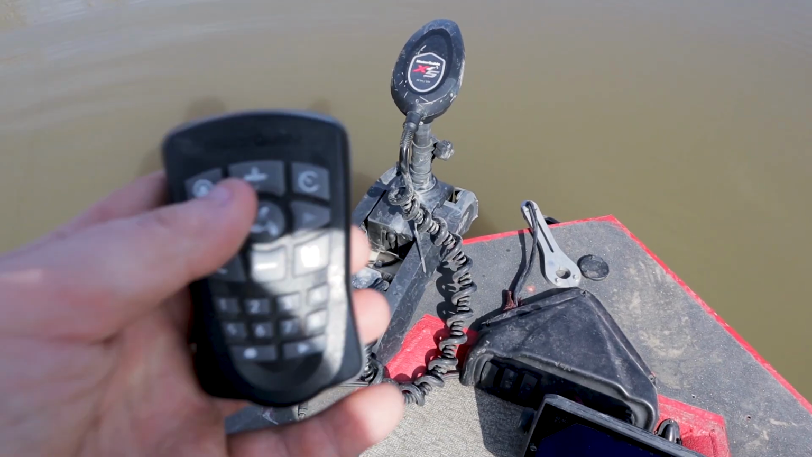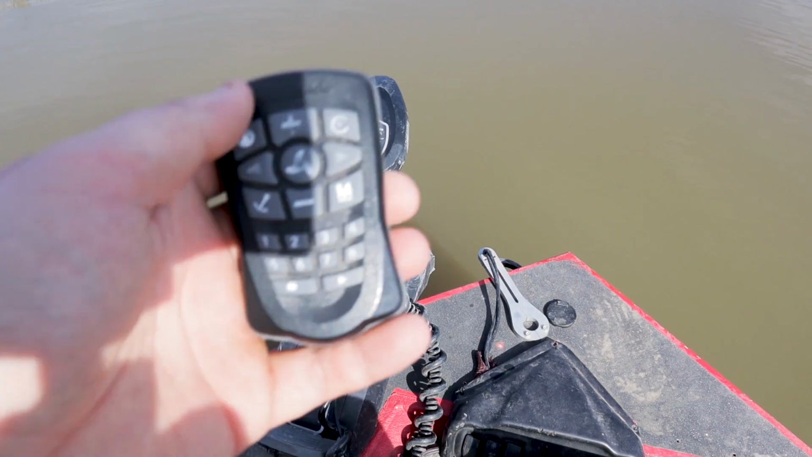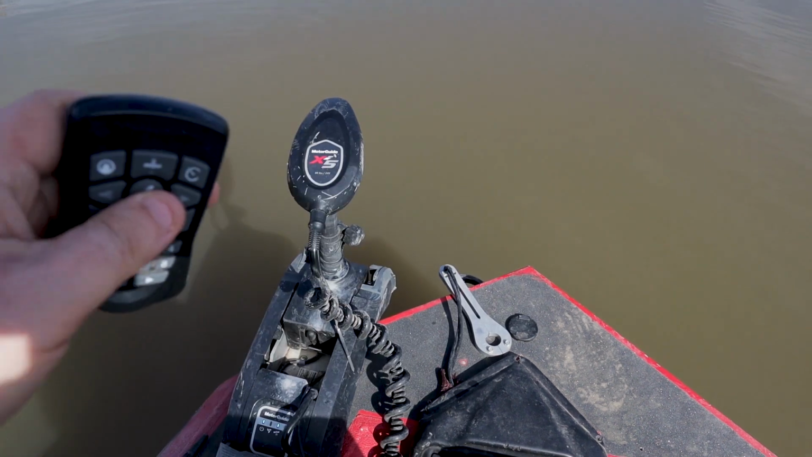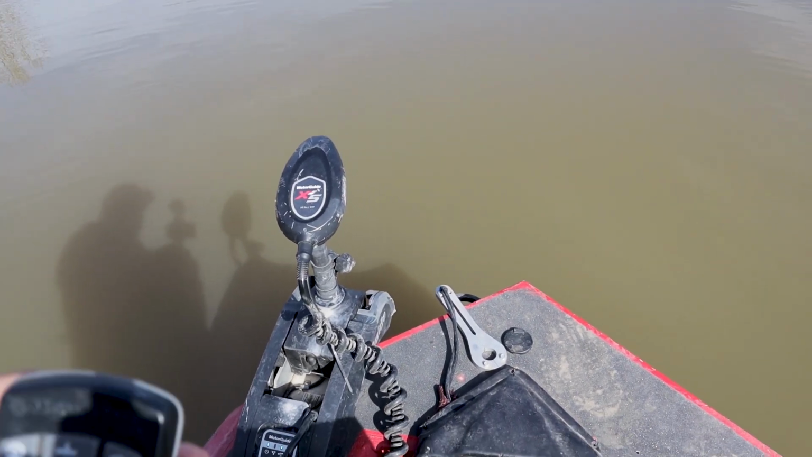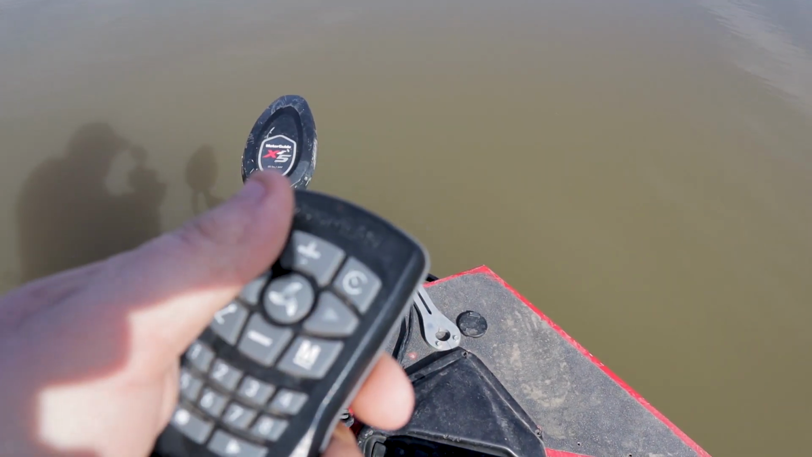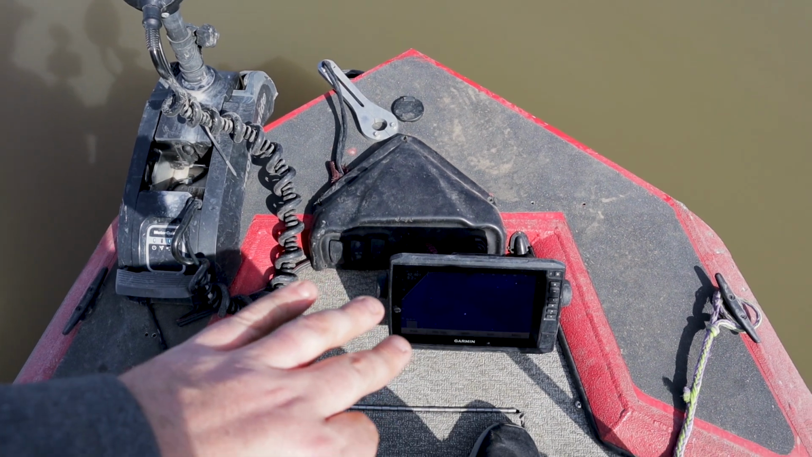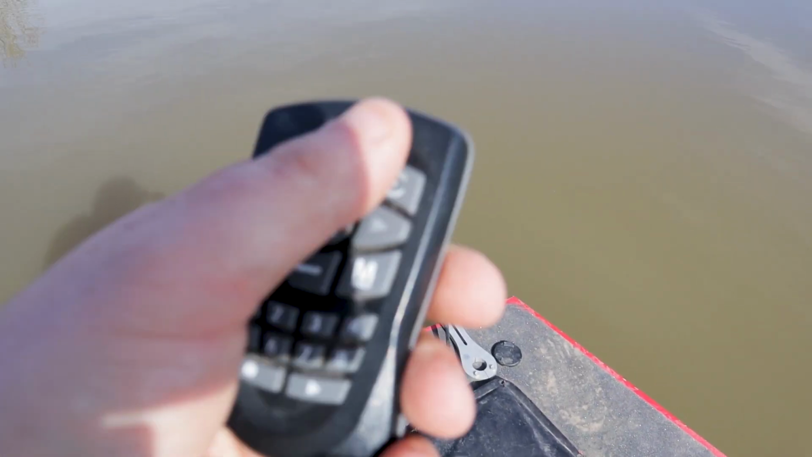One of the things I like about this trolling motor and with LiveScope is I've got this remote control, and I also have my LiveScope transducer on my trolling motor, and I wouldn't have it any other way. The reason I say that is because I can take care of basically 3 things all at once. I can have total boat control in my left hand. I can also see what I'm looking at on the sonar, and then I've got my fishing pole in my other hand. So I've got everything I need while I'm here.